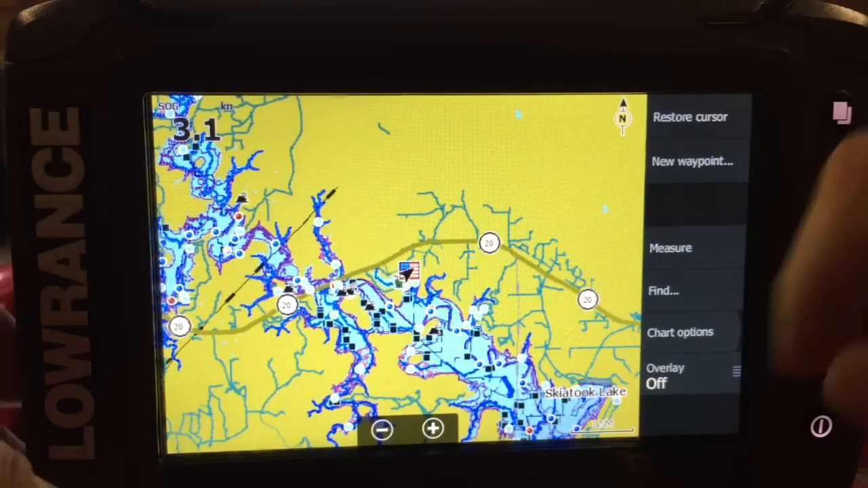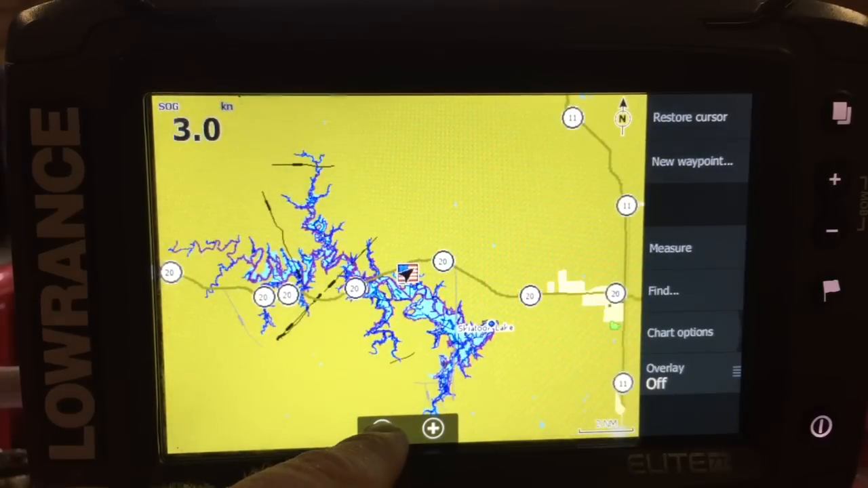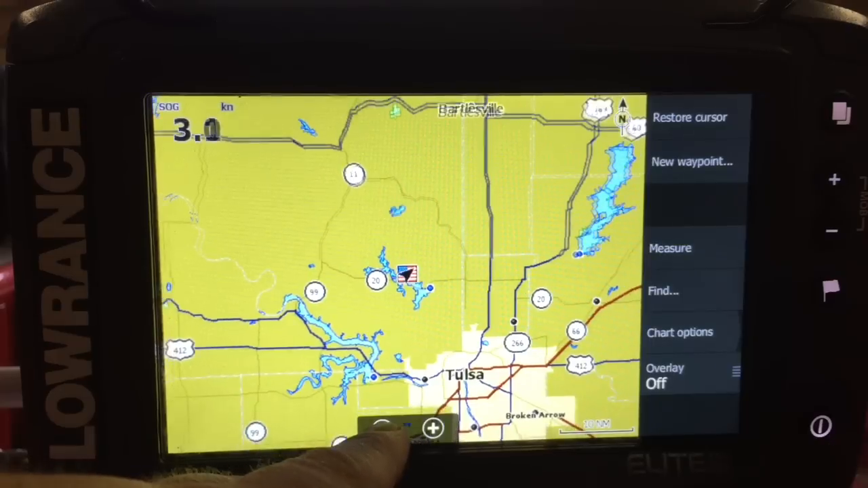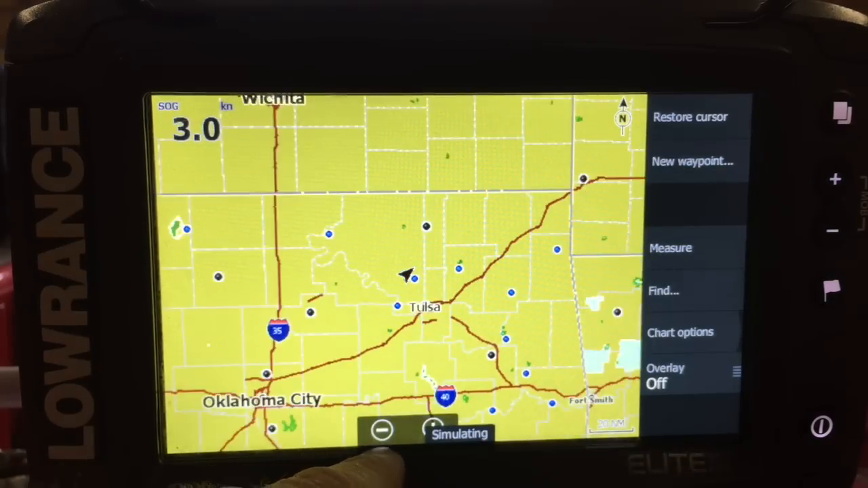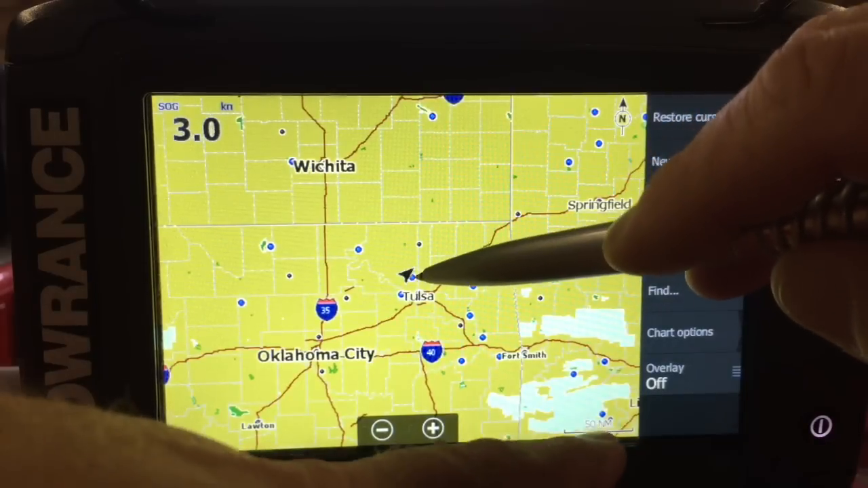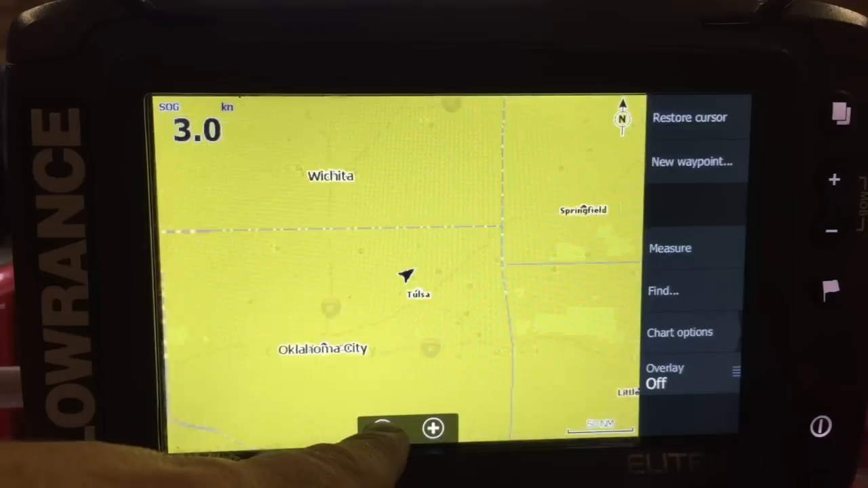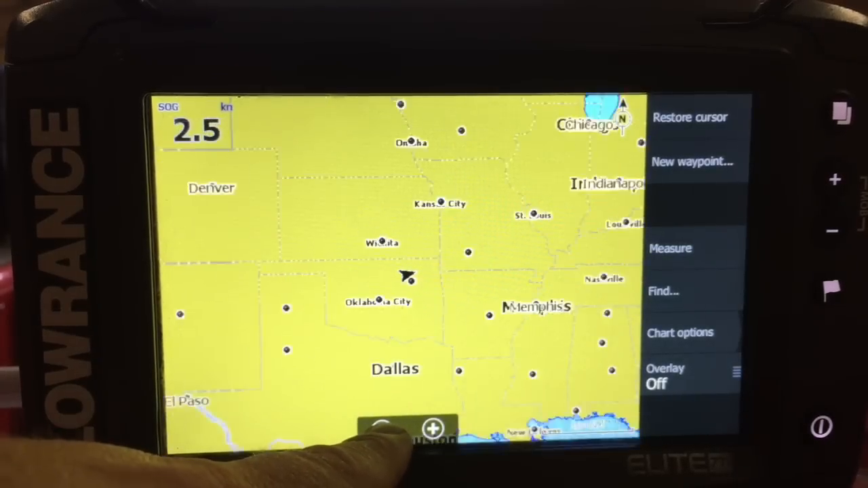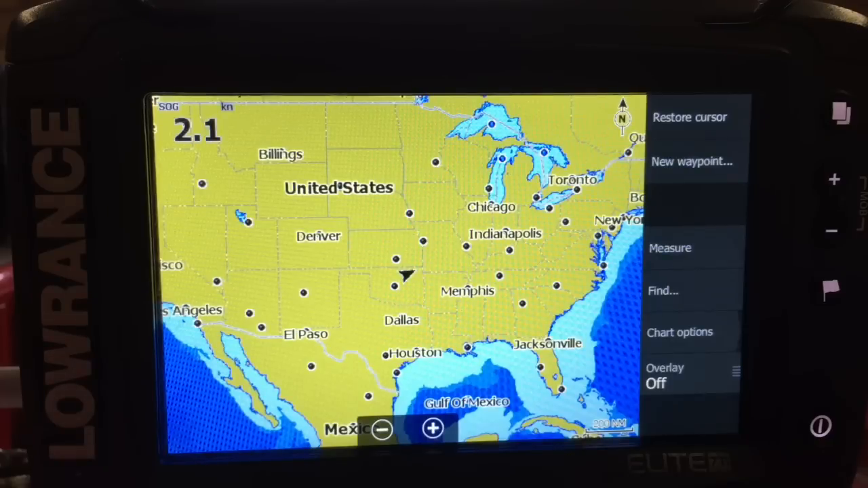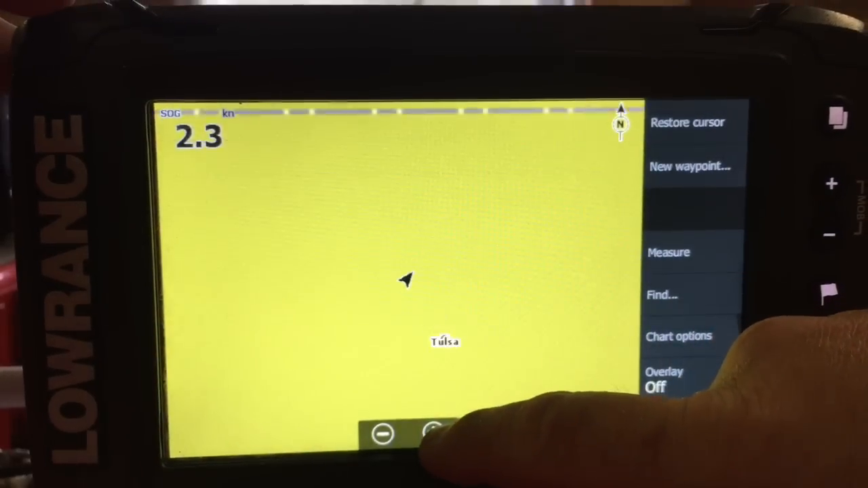So it's even bigger. Actually, I'll zoom out. I can go out nearly all the way out. You'll see individual cities and counties. There you go, Tulsa, Oklahoma City, which just shows where you are. This here is where your lake is, Wichita. So you can come all the way out, and you'll literally get all the different states in America, until that's as far as it can go. So you can zoom a long way out, and you can zoom all the way back in.